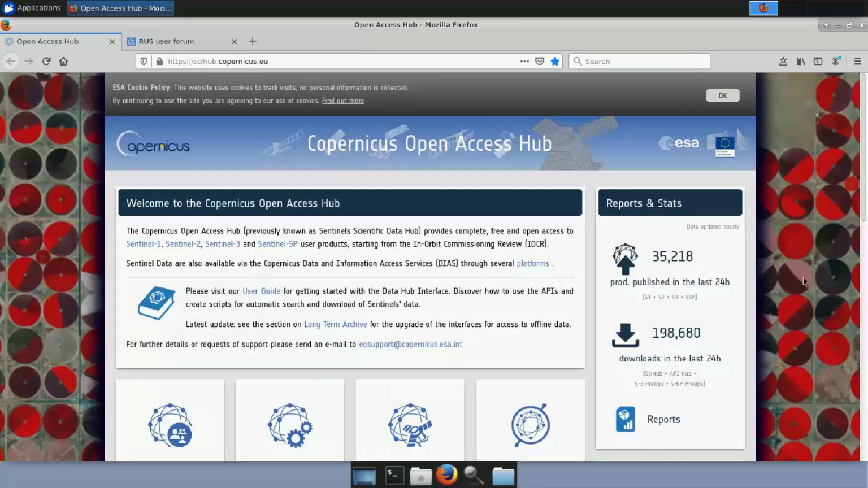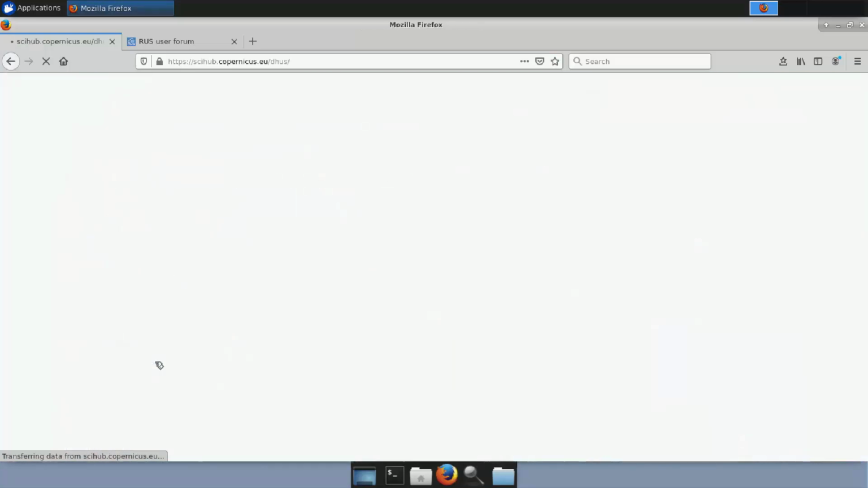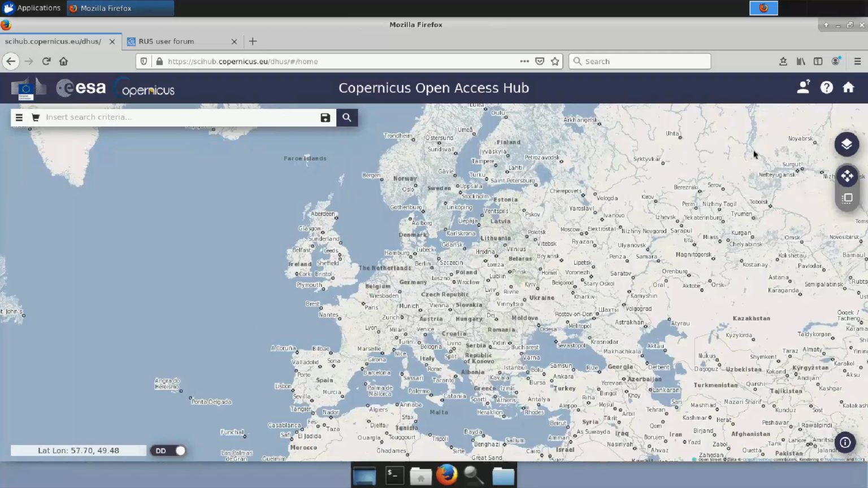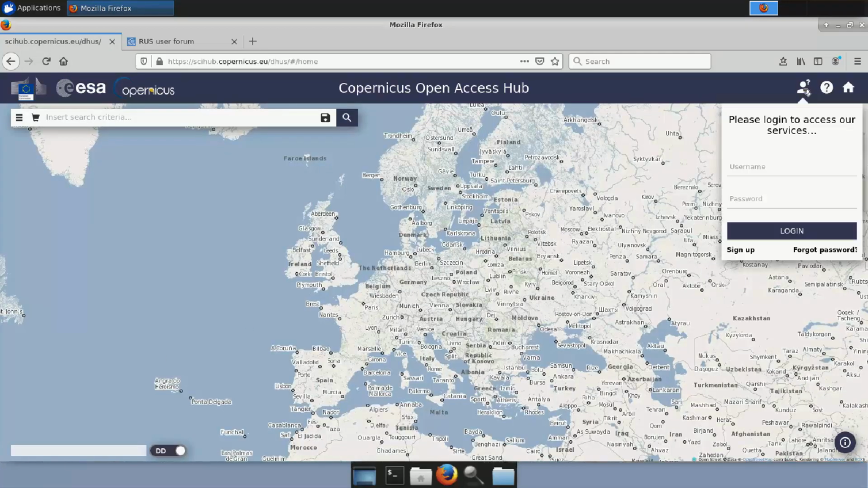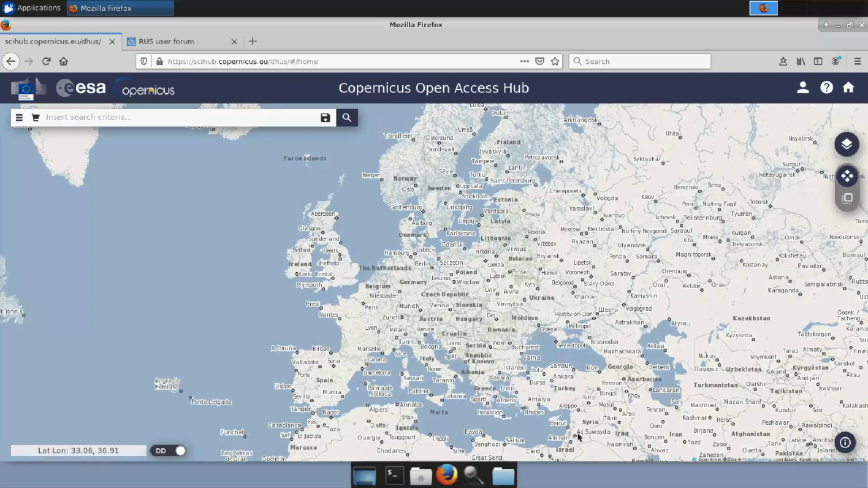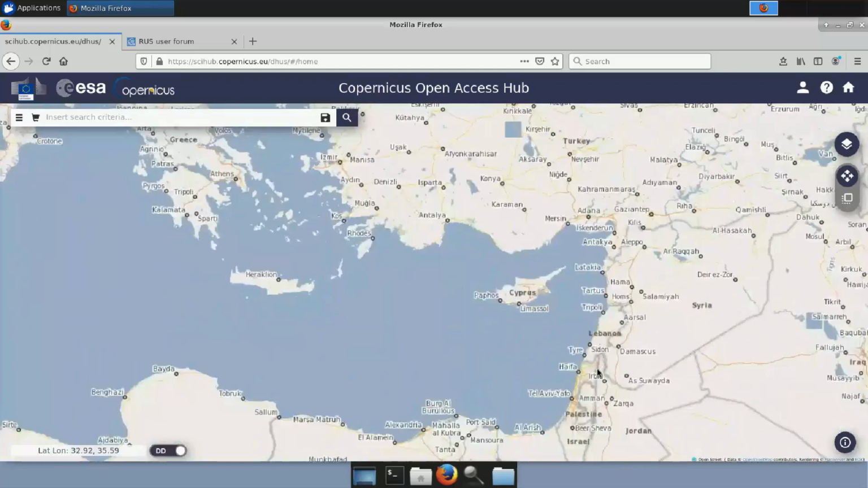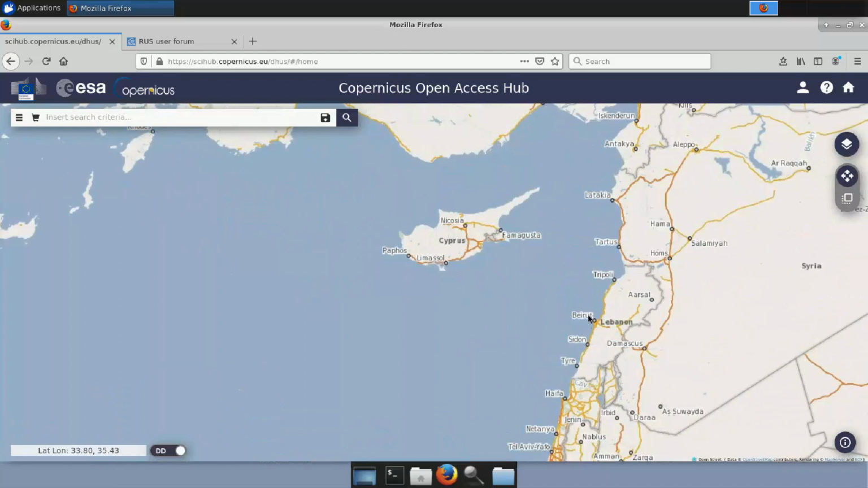and we go to Sentinel Hub. So we go down here to Open Hub, and if we don't have an account, we create one, we sign up. If we have one, we insert our credentials and we log in. Once the login is successful, we zoom in over the area of interest, which in this case is Beirut in Lebanon. So let's zoom in a bit here and let's create a small rectangle over Beirut.